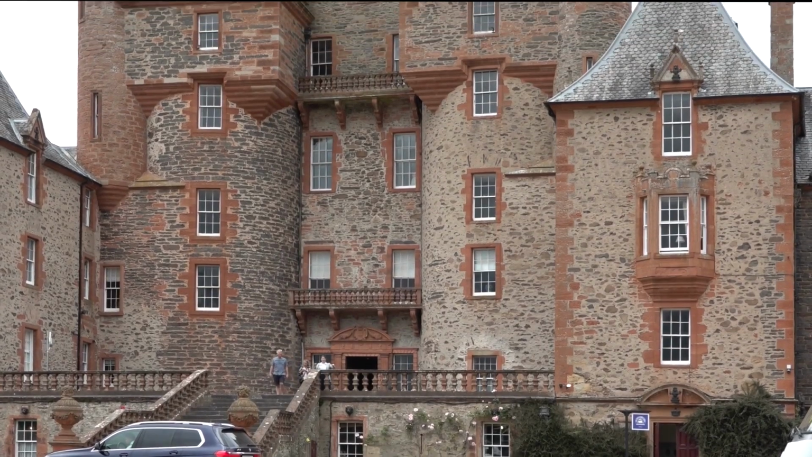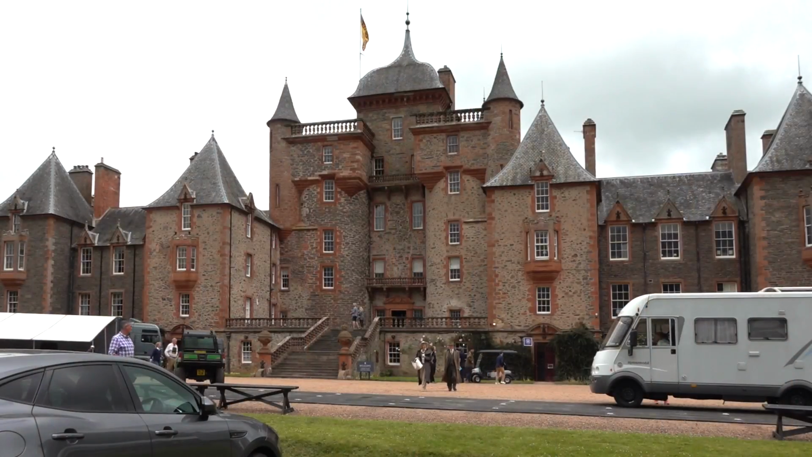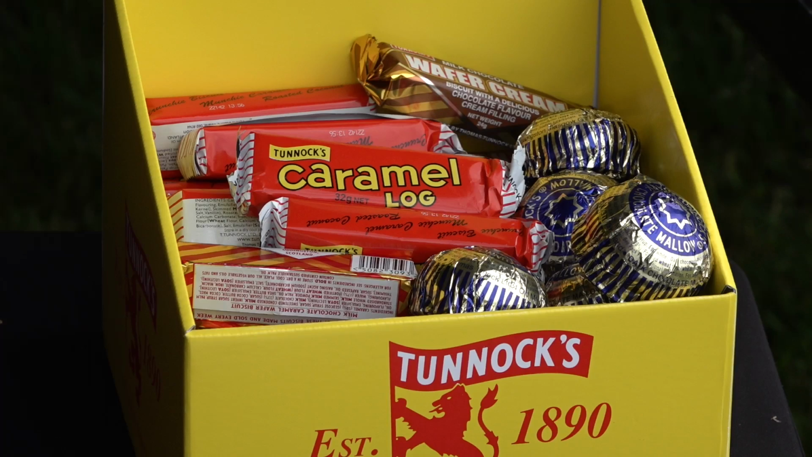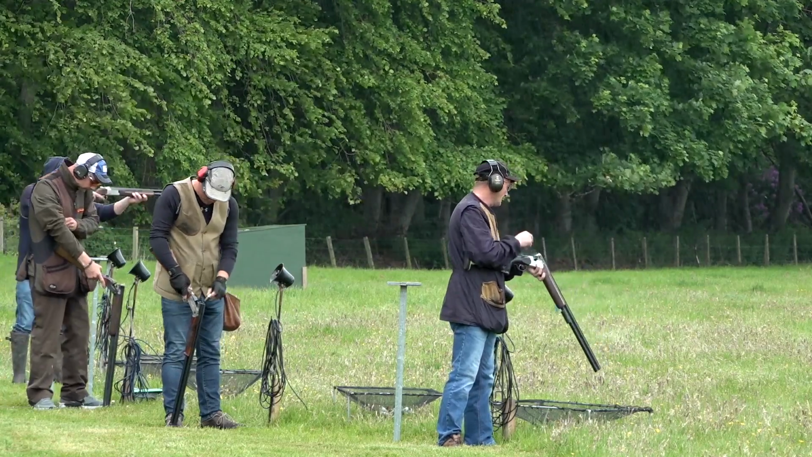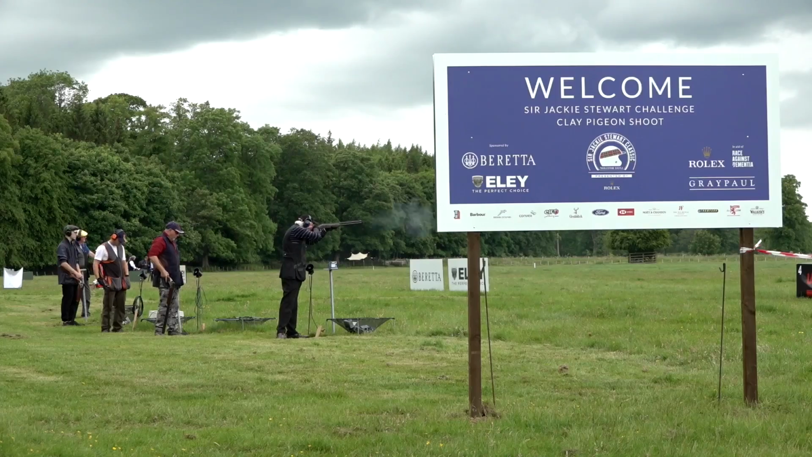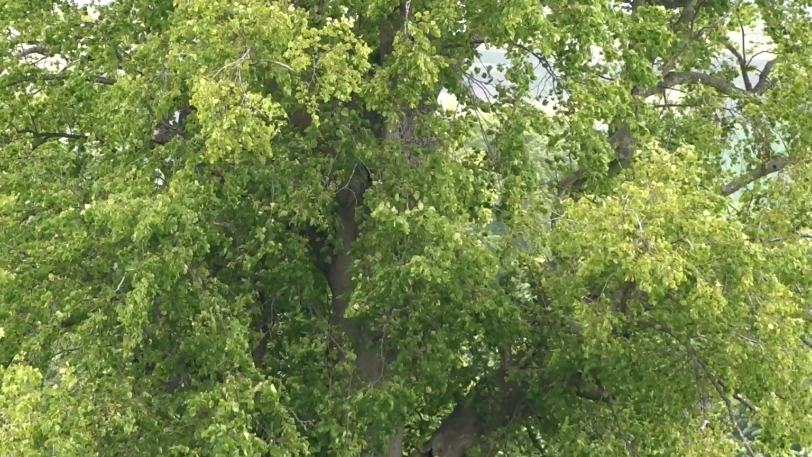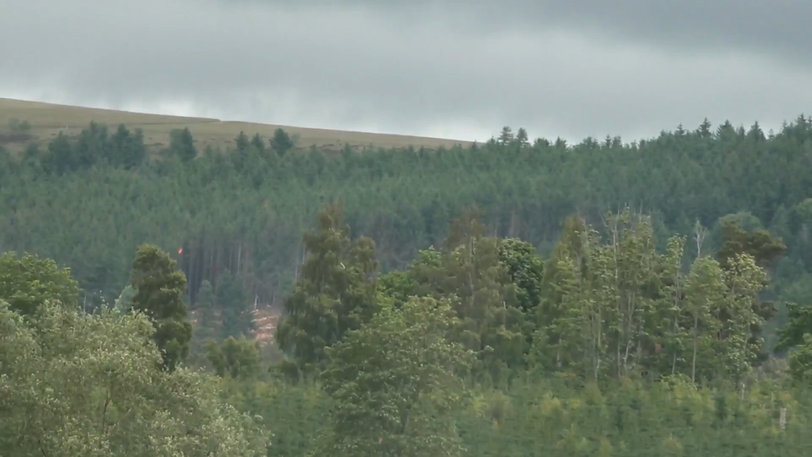We've come to the historic Thirlstane Castle in the Scottish borders for a clay shoot with a difference. You can tell we're in Scotland by the refreshments on offer and the fact that everyone takes the inevitable rain shower in their stride. It's a 100-bird down-the-line competition, which is part of Sir Jackie Stewart's fundraiser for the charity Race Against Dementia. It's a cause that's close to Sir Jackie's heart.